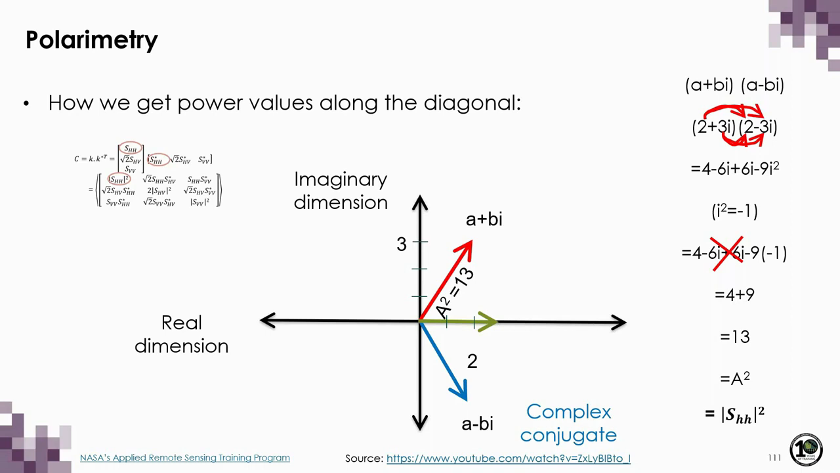And then, in effect, what you have is just one magnitude value, which is equal to the length of the vector. And we know that that is equal to the wave amplitude, and if we square it, that is the total wave power. Note that we don't have any phase angle to measure here anymore. And that is how we get the power values along the main diagonal.